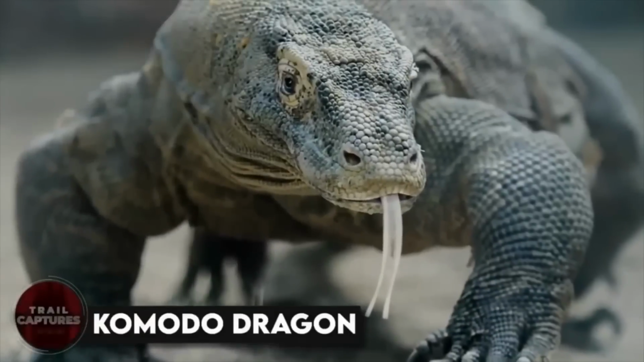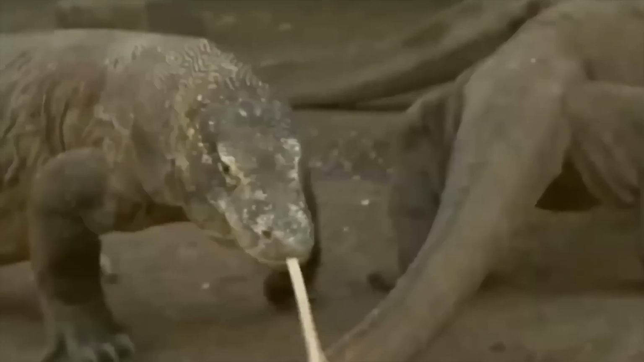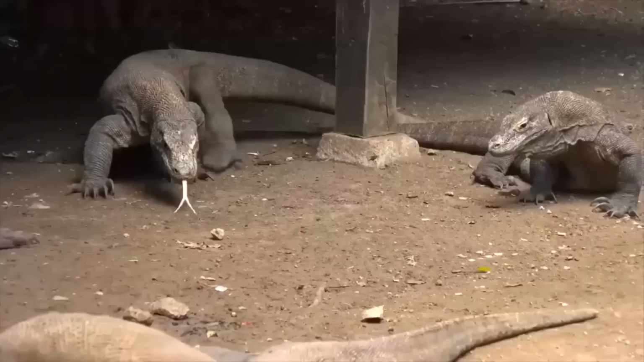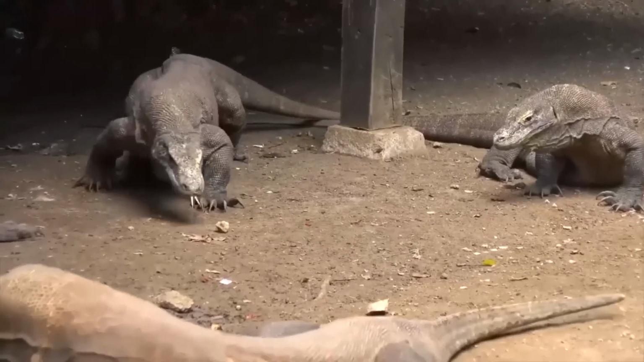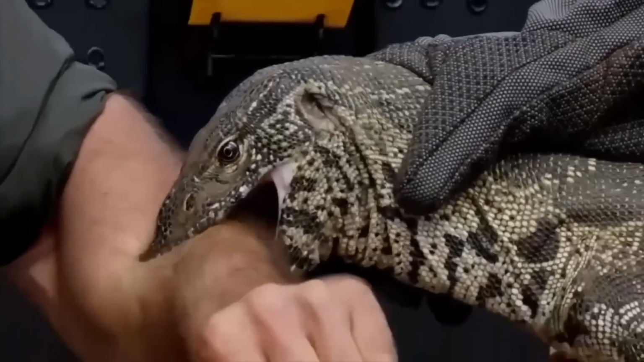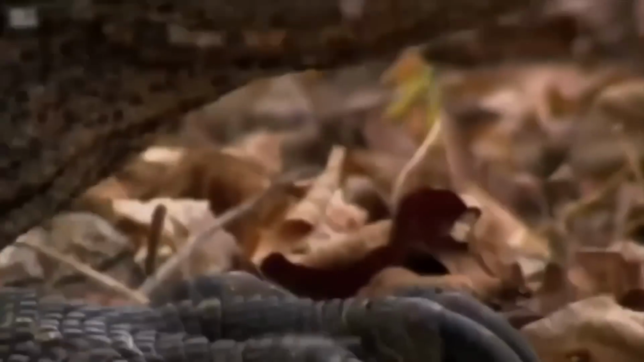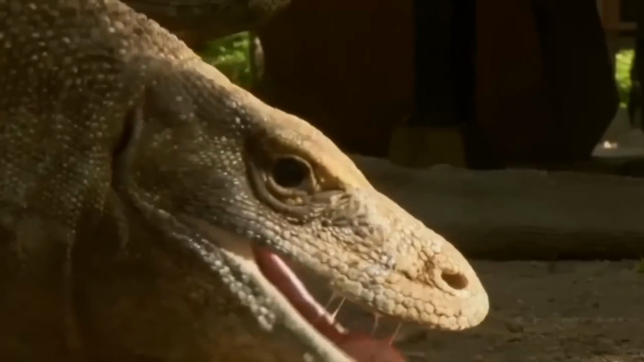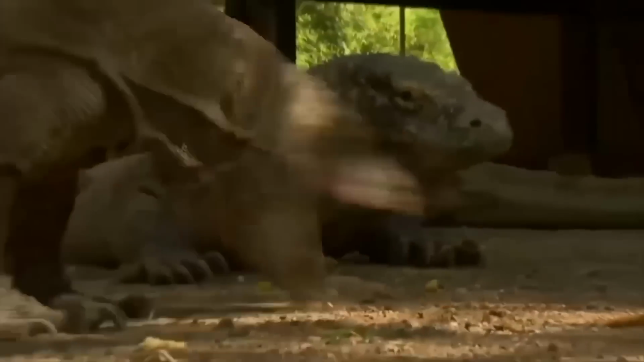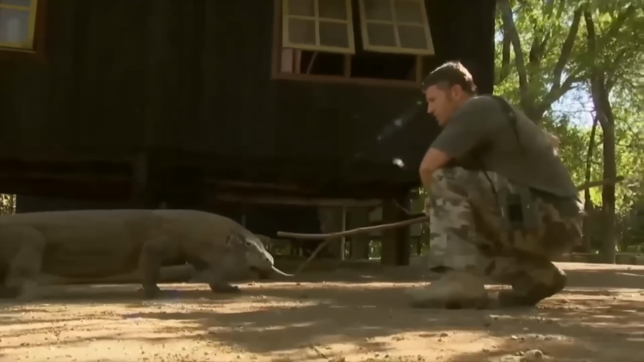Komodo dragon. The giant lizard that's basically a real-life dragon. These guys are massive. They're the largest living lizards in the world, and their venomous saliva is no joke. If they bite you, you can end up paralyzed or even dead. And let's not forget about those sharp claws and teeth. They're fierce predators that don't mess around. In fact, they've been known to attack and even kill humans who get too close.